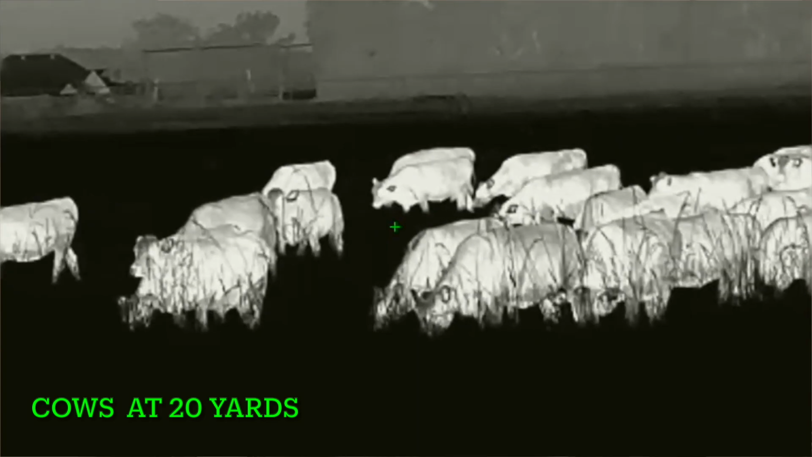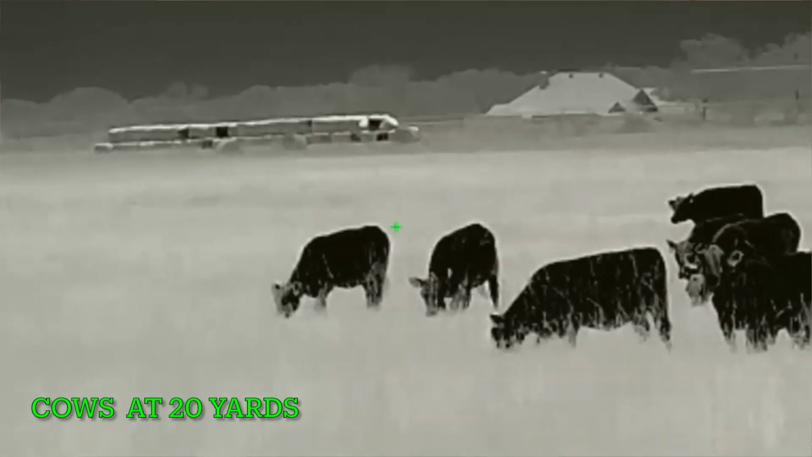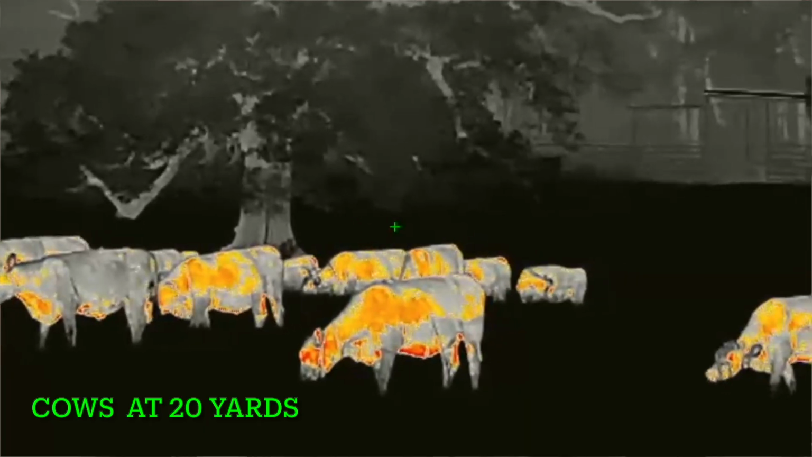I like the magnification of this scope a lot. This is a 3x12, so the base magnification is 3. To me, my preference is to hunt with 3. I like 3 for the fact that it gives me a lot of field of view farther away without having to zoom in, as well as when I'm hunting in the 50 to 60 yard, 40 yard range, I still have plenty of field of view to take running shots after making my first shot and not having a hard time following targets as they're on the move.